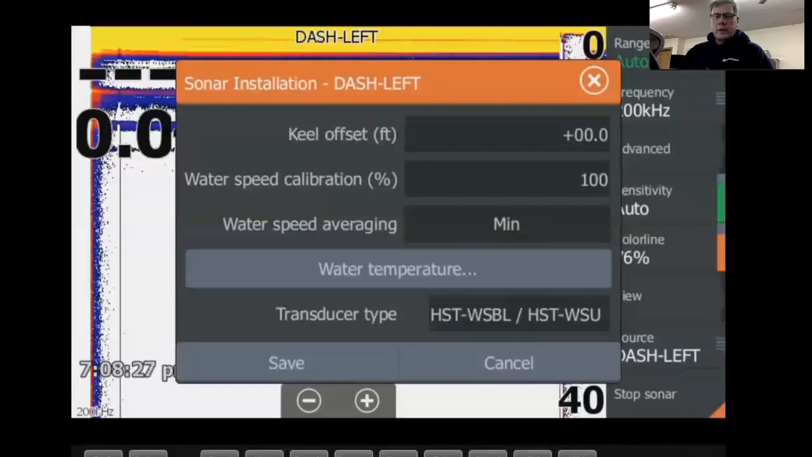Say you don't do that. If we were to jump back to my sonar page, if I were to hit frequencies, I would have a 50 hertz there. If you were to tap on 50 hertz, you may find that things won't work very good. So select HST WSBL. Also, that will reference that it's got temperature built into it. So when you do the auto configuration, it'll source that.